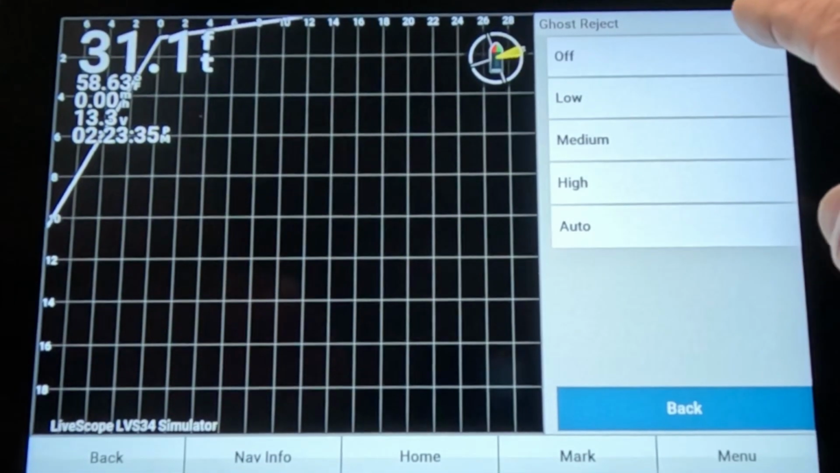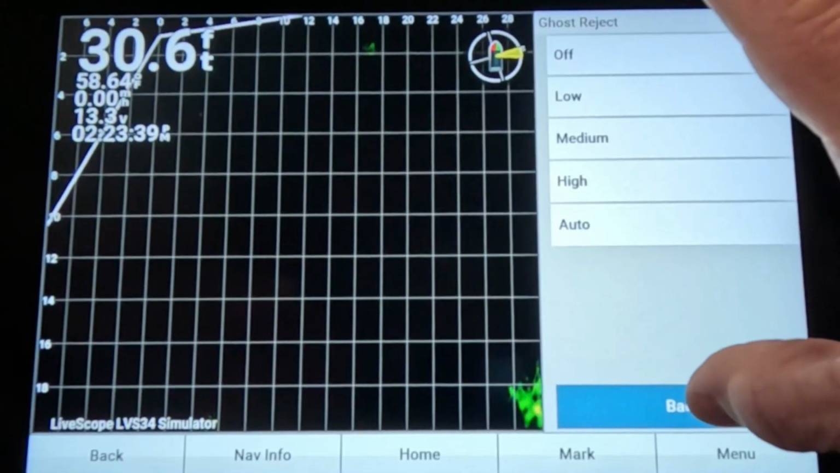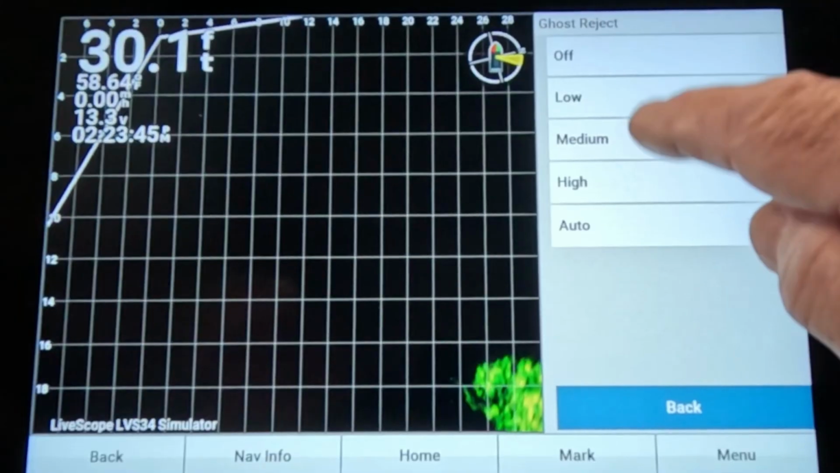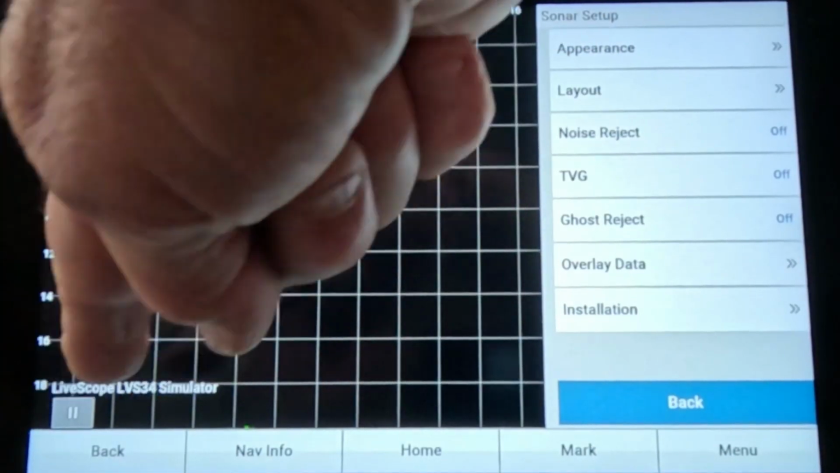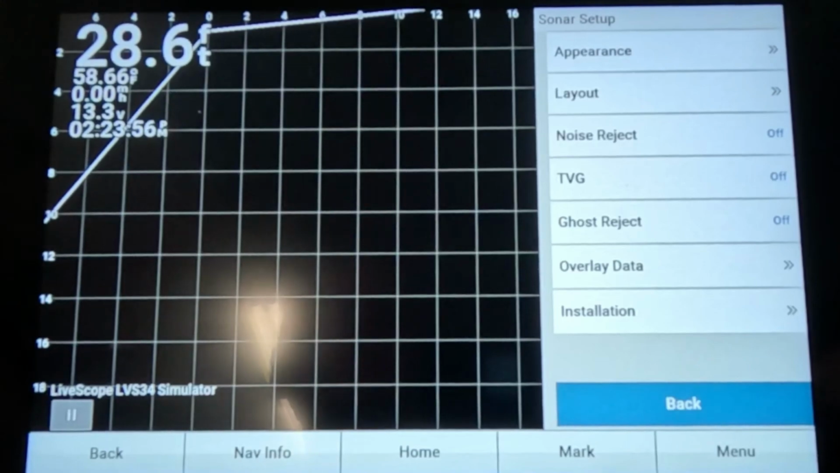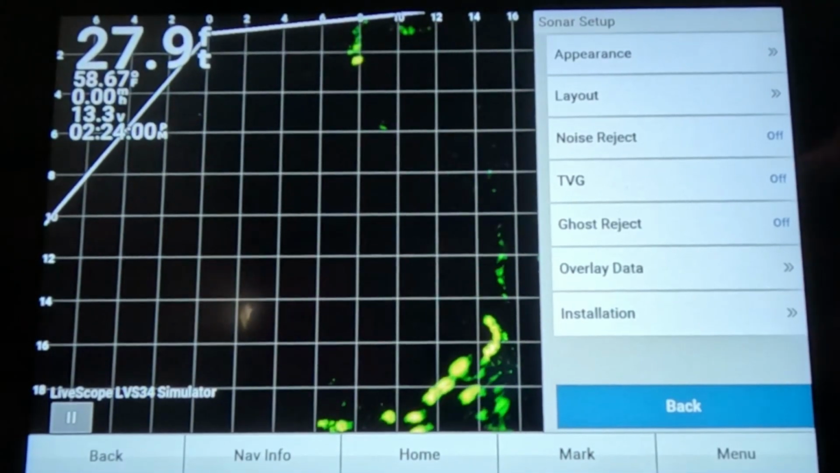Ghost reject, I'd leave that thing turned off. Any filter you turn on the screen that blocks something, you're blocking part of the picture. So if that ghost reject is turned on, and that ghost tree is just a little curve, that's all it is, a little curve up through the screen. Yeah, I caught a lot of fish around that fake tree right there, so ghost tree as they call it. So I turned it off.